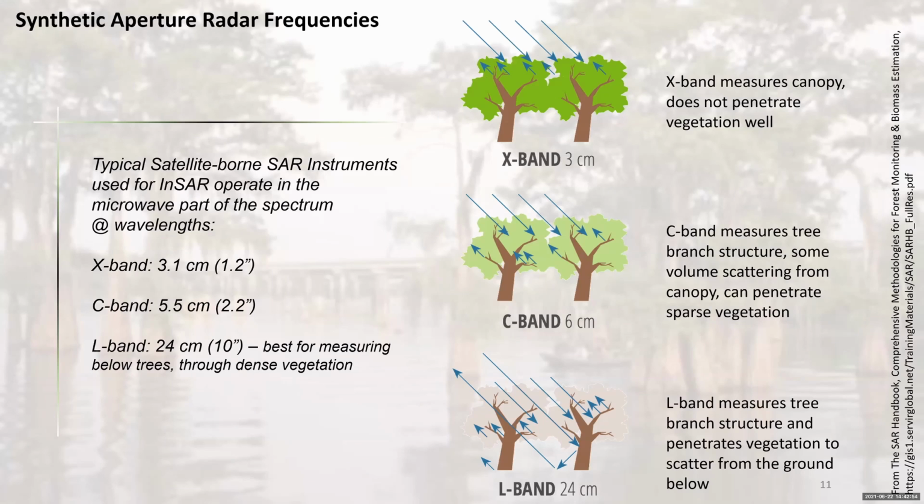And so when you think about scattering from an object with radar, you're going to scatter from an object that's about the scale of the wavelength or half the wavelength. So that really measures the canopy. It does not penetrate heavy vegetation well. It works great on targets that are hard targets and bare earth situations where the ground is undisturbed.